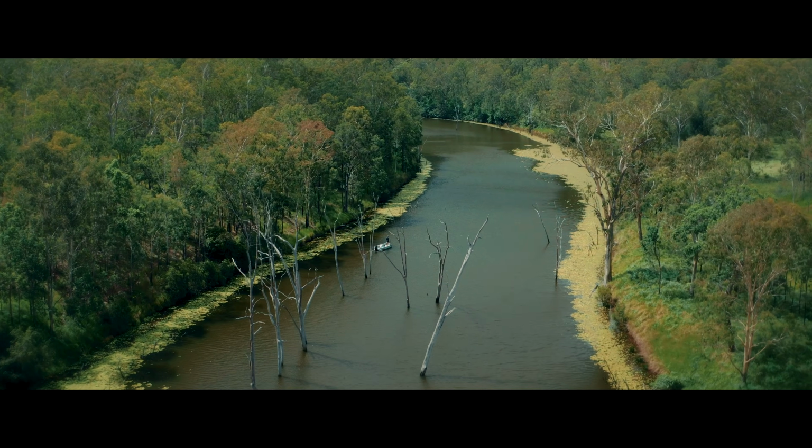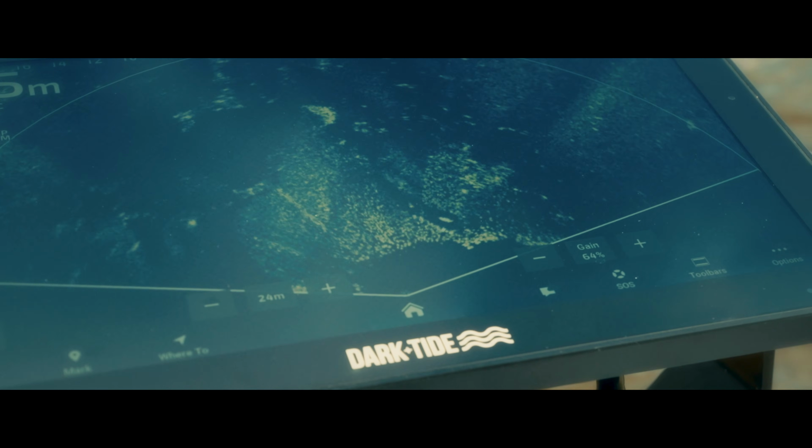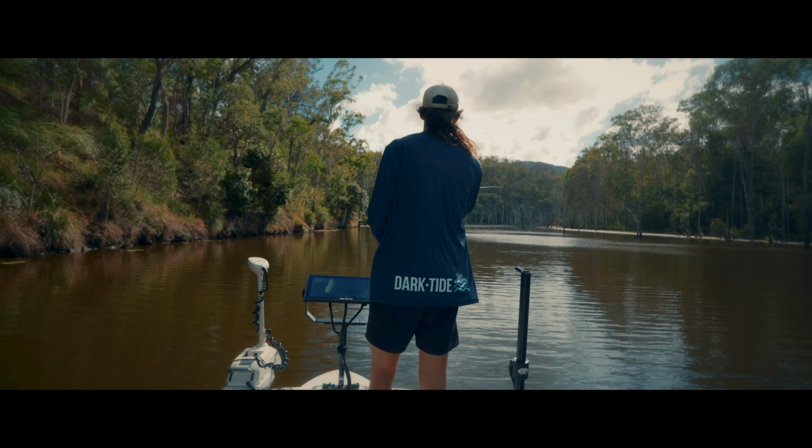We had a look around as the sun started to come up, warm the water up, the action definitely did heat up, and found some bait. Generally, when you find those big clouds of bony bream and the toga are moving through them, they're there to feed, they're not there for anything else. So once we found that, yeah, the action definitely started to hot up and the bites came thick and fast.